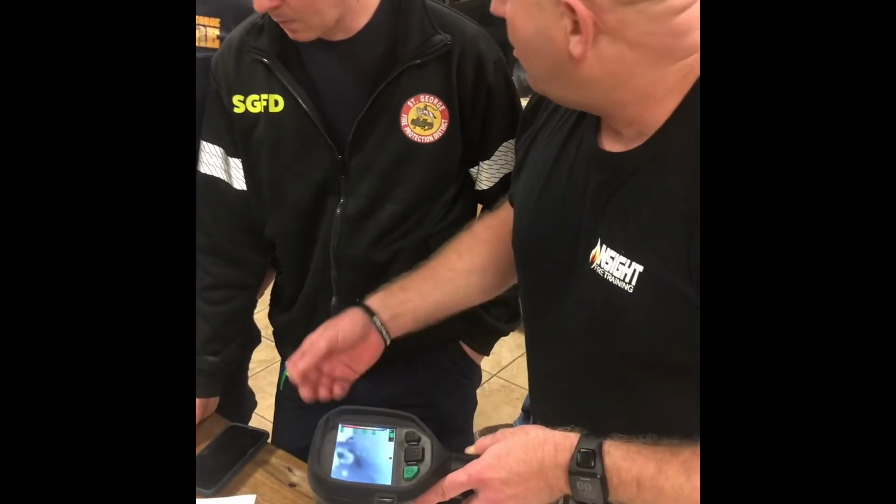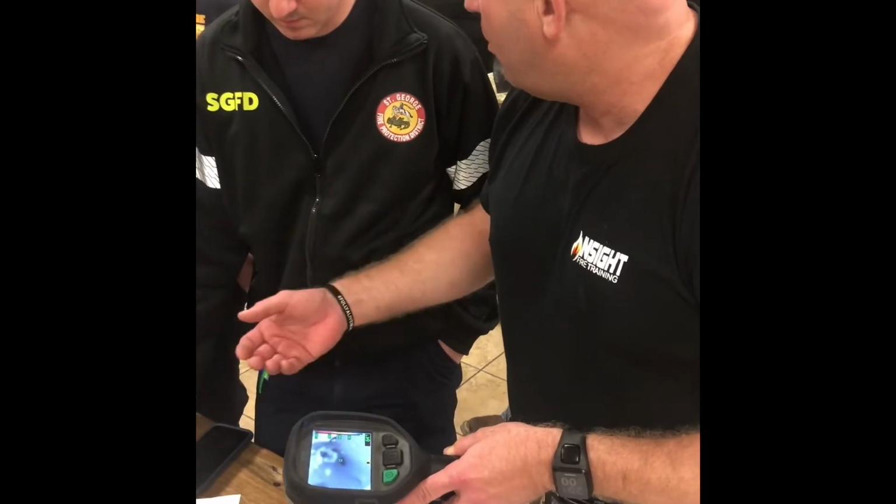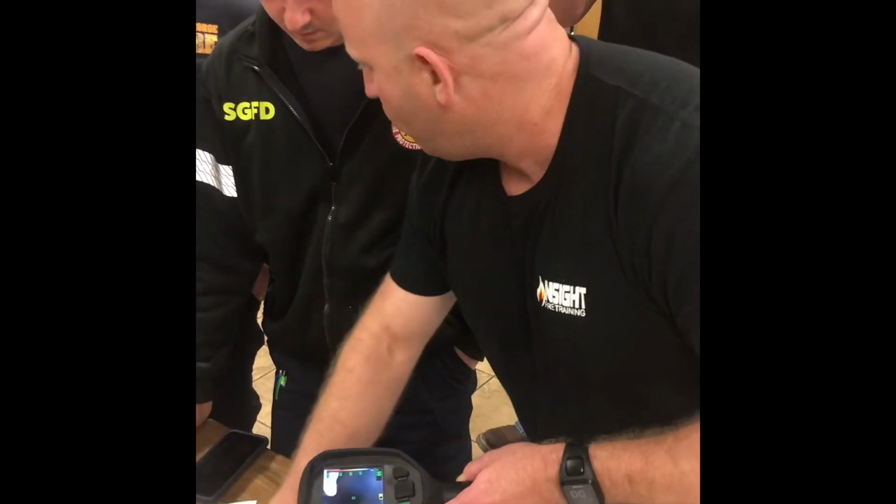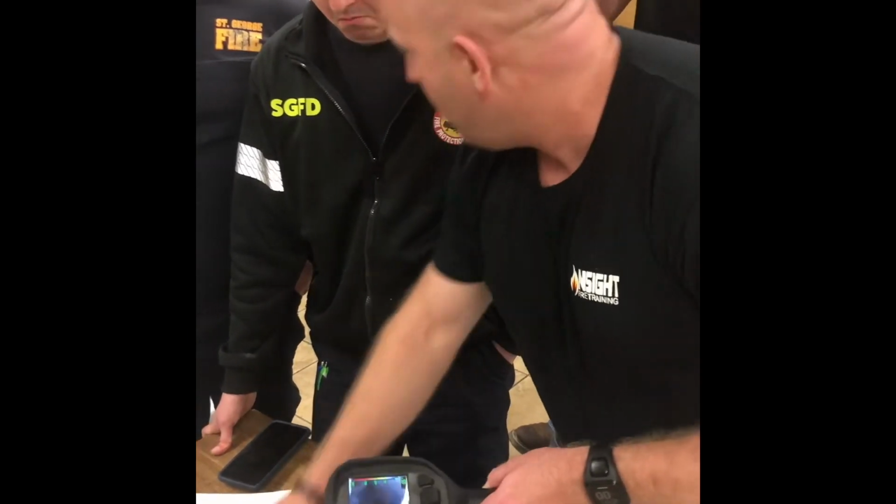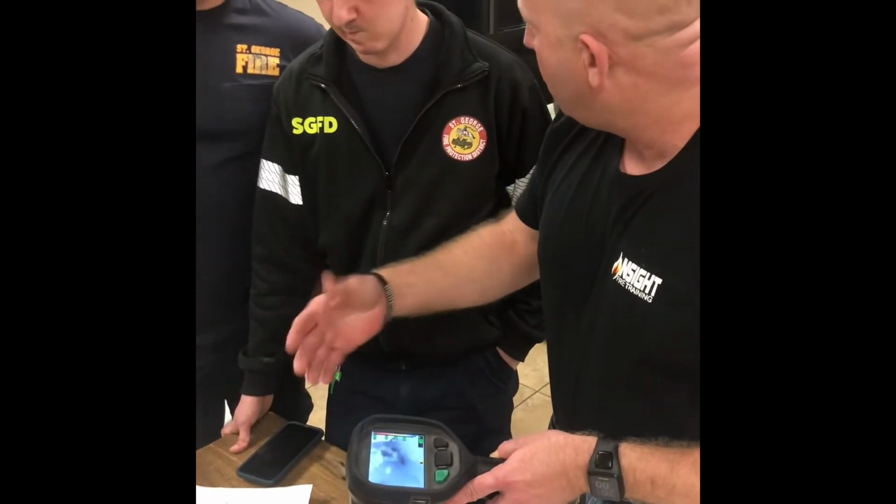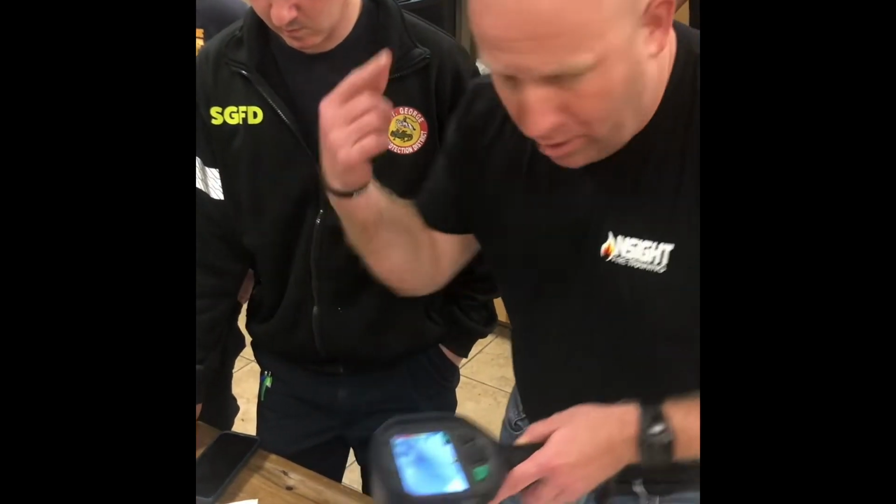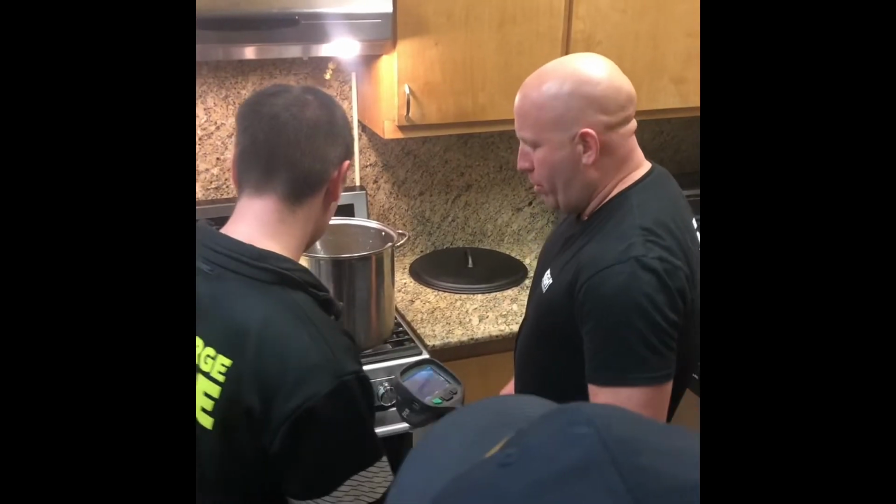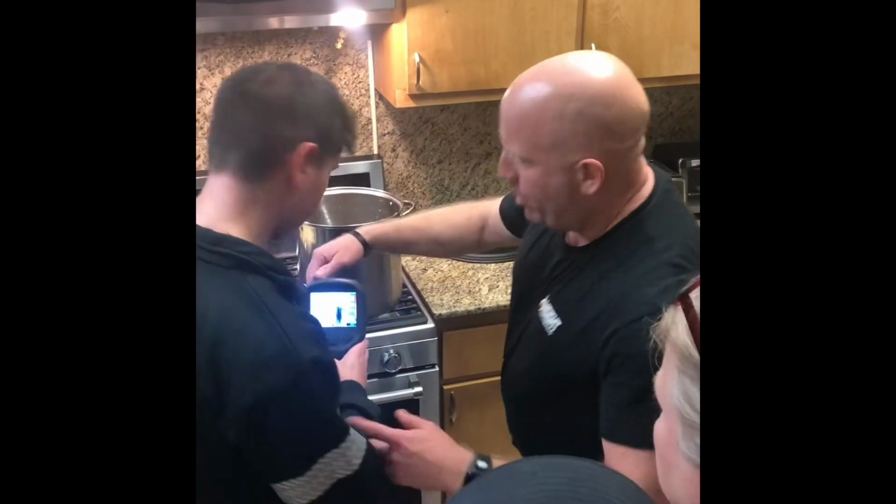Emissivity is basically the ability of an object to emit, absorb, or reflect heat. And if you want to describe it in firefighter terms, if it's rough, you can trust it. If it's shiny, don't trust it. Because here's why. If it's rough, the emissivity is closer to carbon, which is human skin. It absorbs and emits heat very well. If it is shiny, come over here. As this heats up, I want you to hold this. Stand back where they can see.